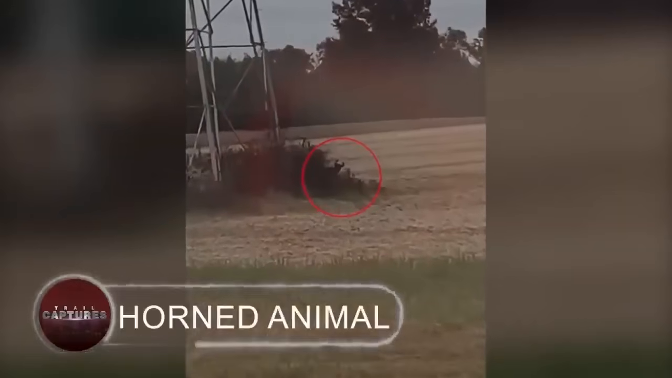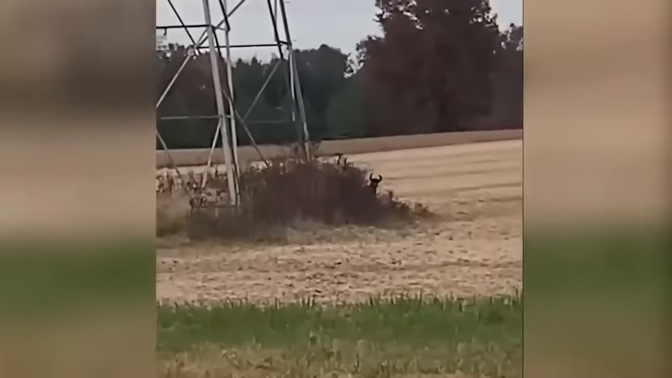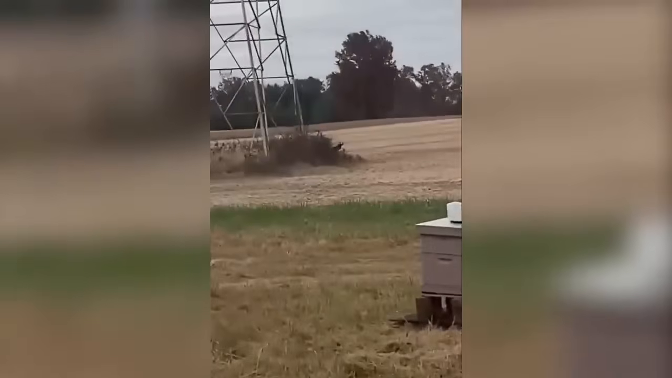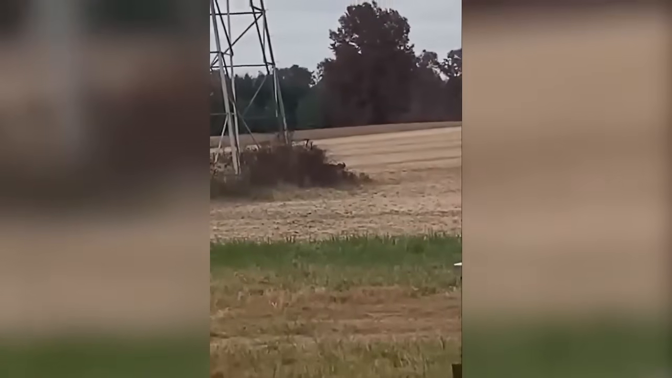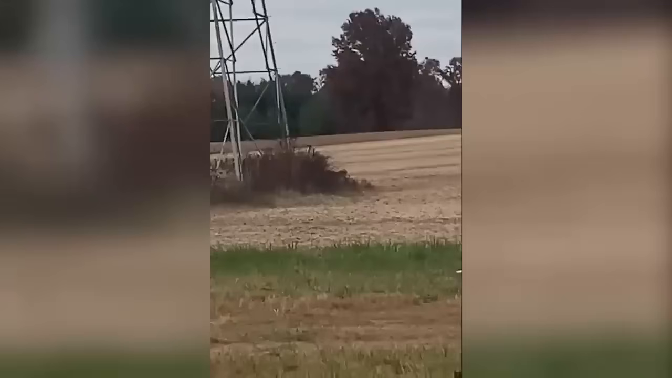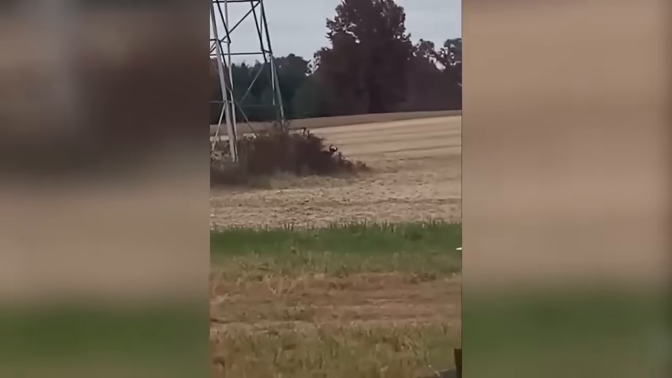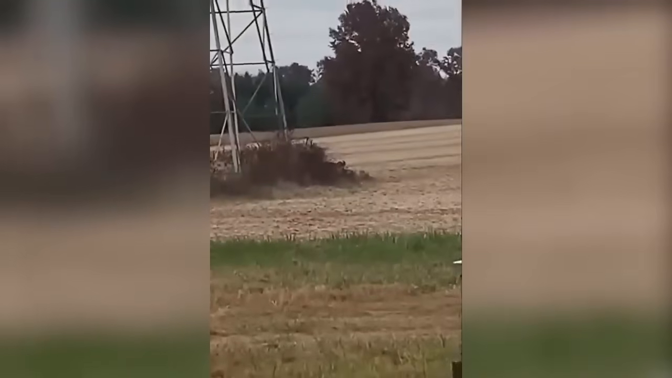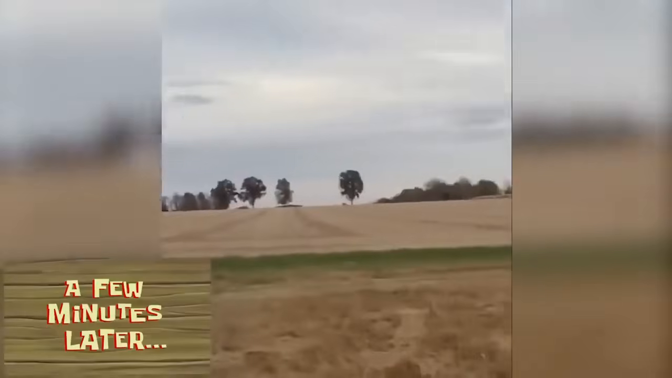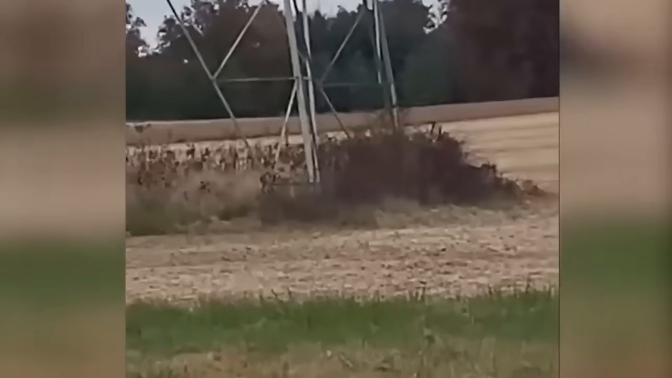Horned animal. The creature was discovered in Colombia by a farmer who was searching the area for bees after it had crept out of a spiky bush. The animal's unusual appearance was enhanced by its two horns over its head and its black color. It was sitting beneath a power pole and was staring straight at the cameraman, giving off the impression that it would attack at any second. However, the man was so afraid of the unsettling cryptid that he dared not approach it. After a few minutes outside, that horned beast vanished behind some bushes and was never seen again.